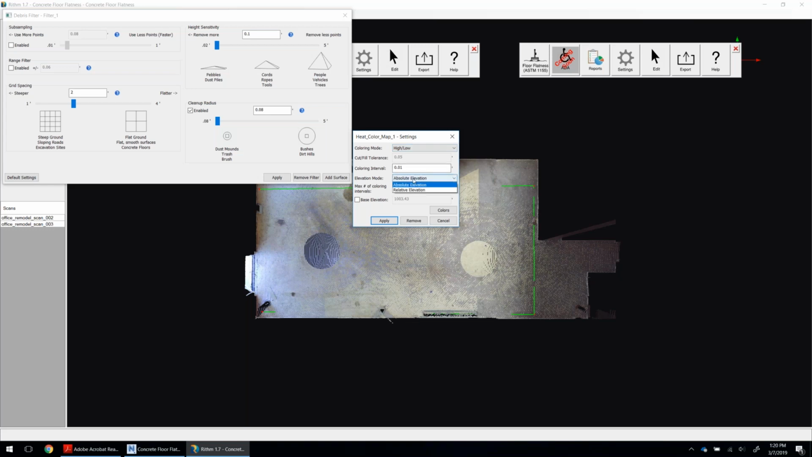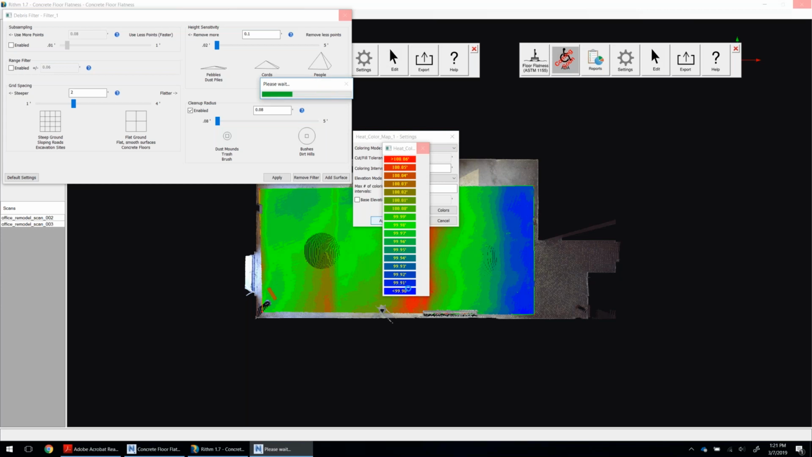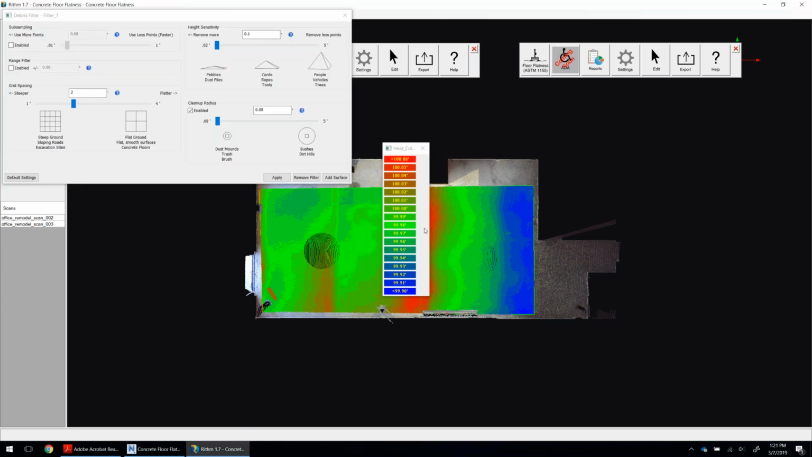We can do it in absolute or relative elevations, and we can specify a base elevation if we want to take measurements from a certain benchmark. What this is going to do, for every elevation interval, and I've set that to 1/100th of a foot, is give us a colored representation of what that absolute elevation is. And we can see it here.